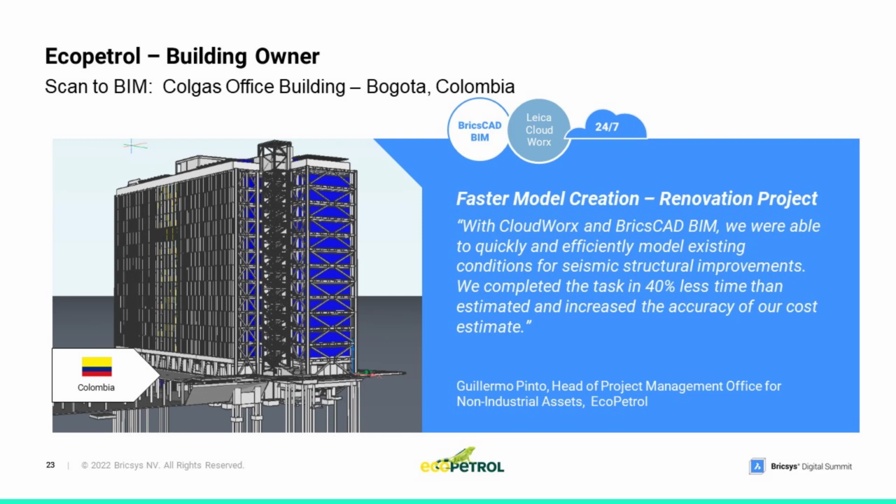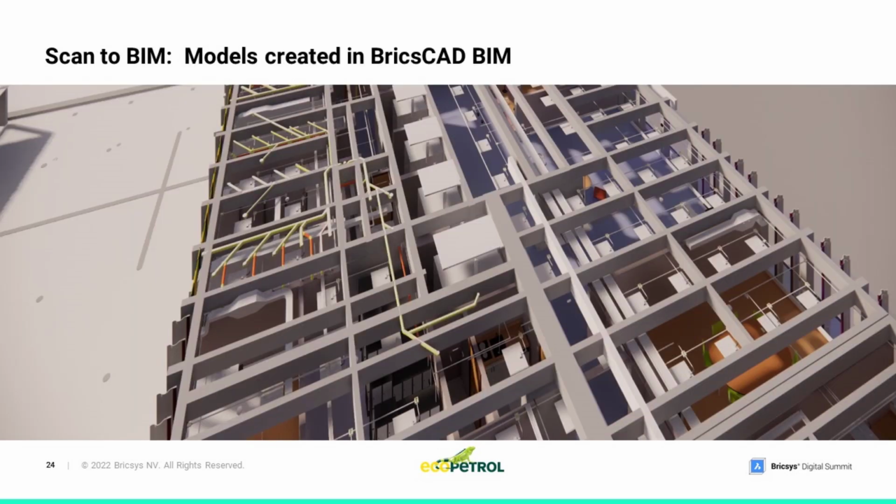They also enjoyed the benefits of more accurate quantities of materials for the renovation. And, just simply stated, when you have accurate 3D designs, you get more accurate quantities and estimates. Here's an interesting bird's eye view looking at the structure where you can see the building systems and furniture in the spaces, all modeled in BricsCAD BIM and BIMified with AI.